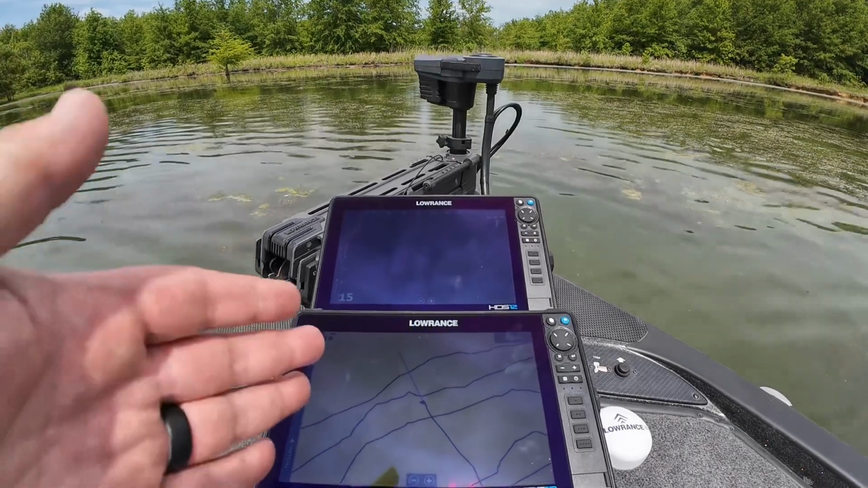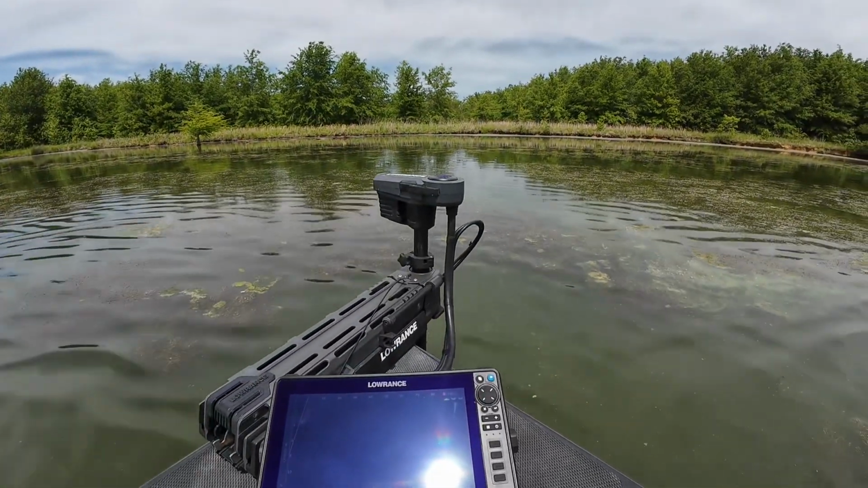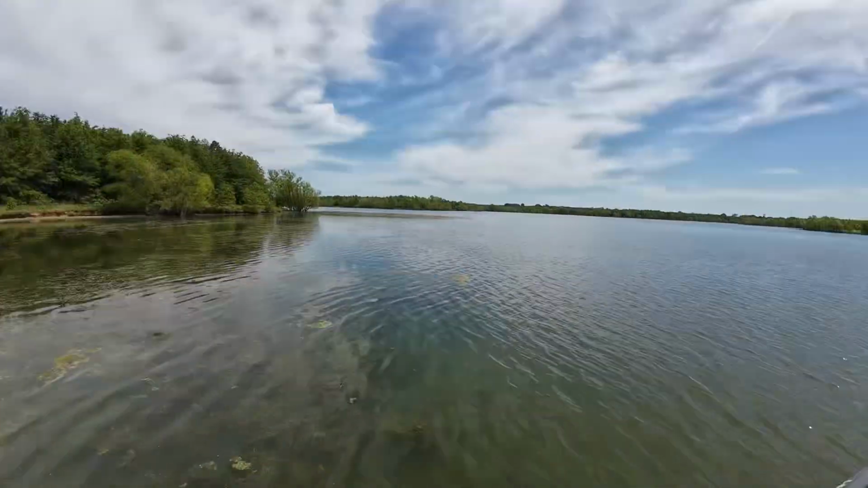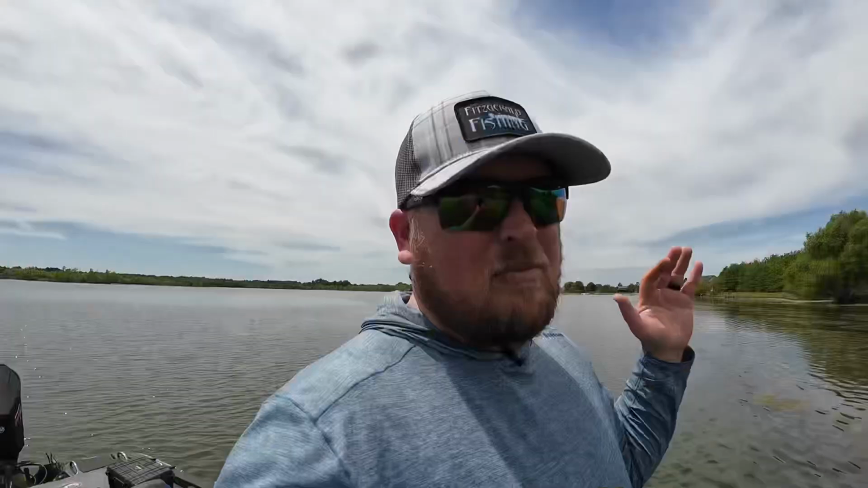We've got 2 HDS 12 Pros on the front. We've got a Ghost trolling motor on the very front of the boat. We've got 2 more HDS 12 Pros here at the console. We've got all the best that LOWRANCE offers on this boat. And there's 3 different settings that I'm going to show you that I think are super important for you to dial in when you get your units.